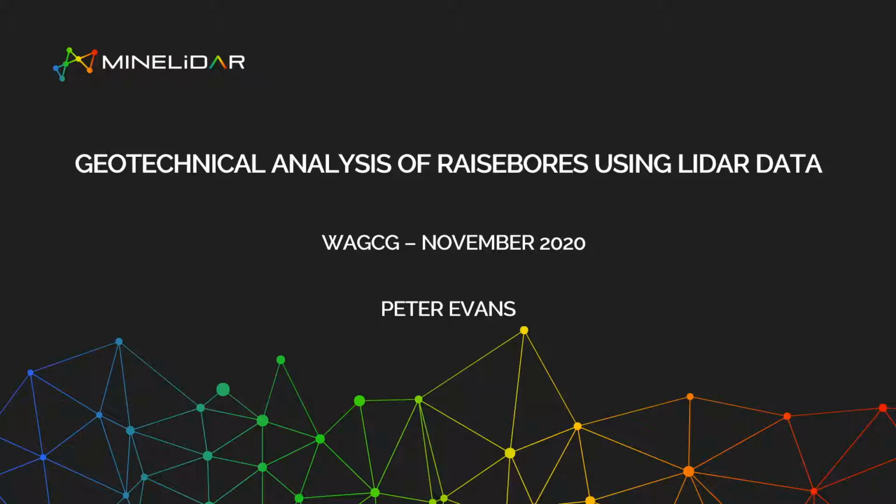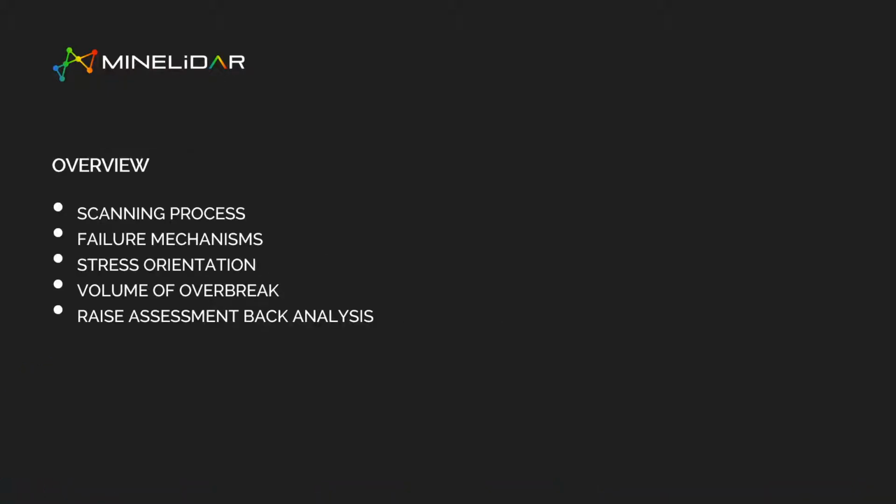I'm from Lidar, and I'm just going to have a chat about geotechnical analysis of Raisebores using Lidar data. So we'll go through the scanning process as we're doing it now, failure mechanisms that we're able to see in quite good detail, talk about some stress orientation, volume of overbreak, and raise assessment back analysis.